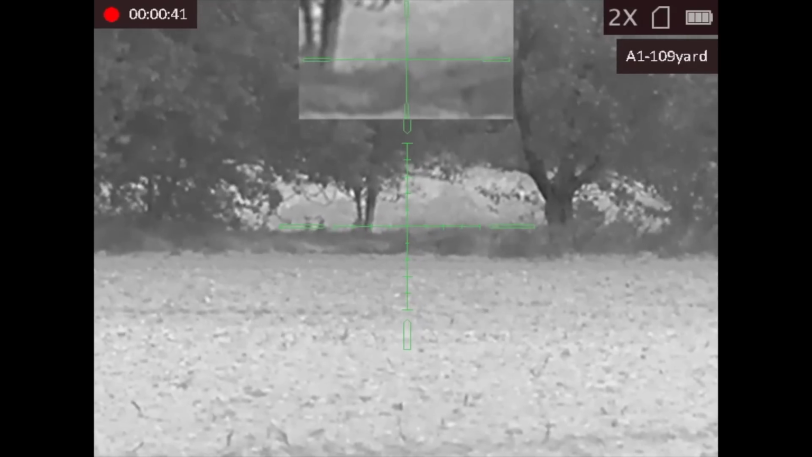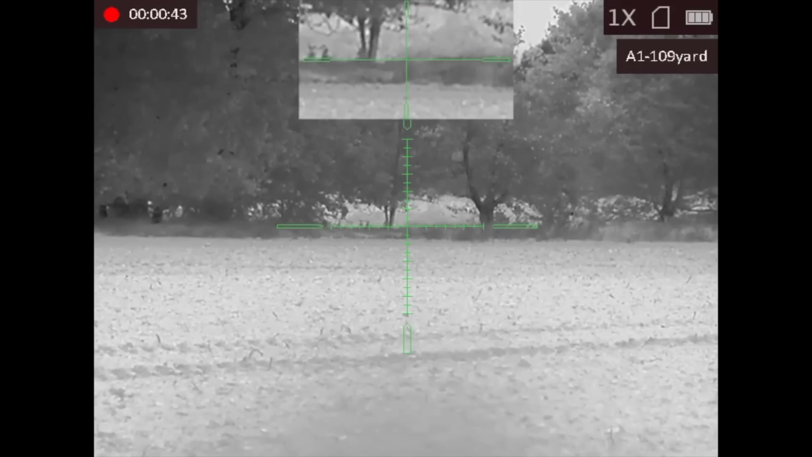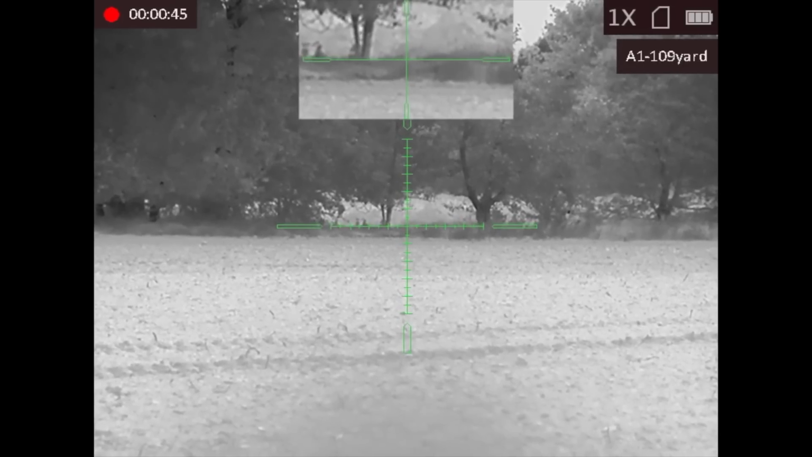Luckily, even with a bit of a wind, the Rekon sticks still afford you a nice steady platform at plus 100 yards.